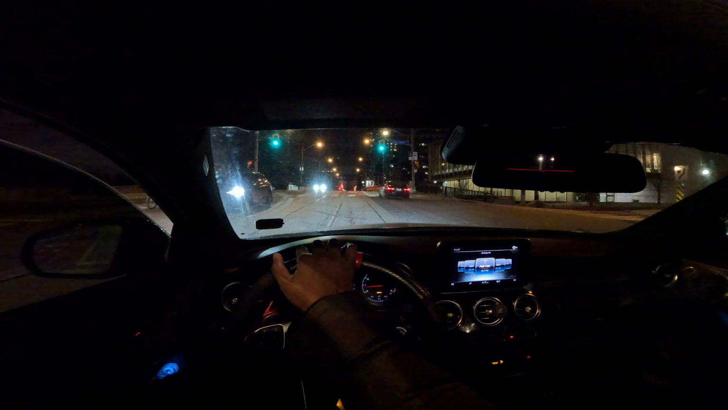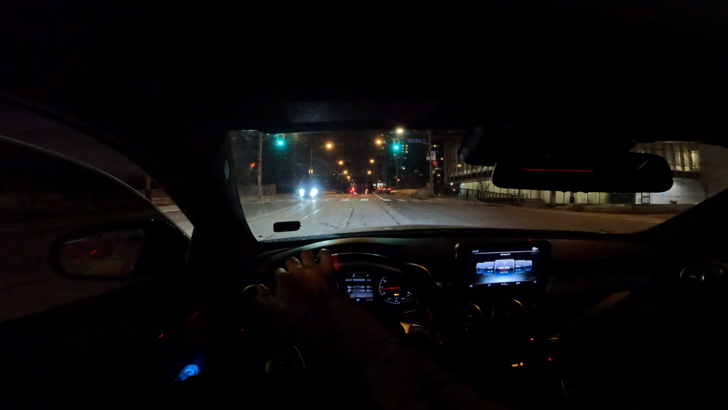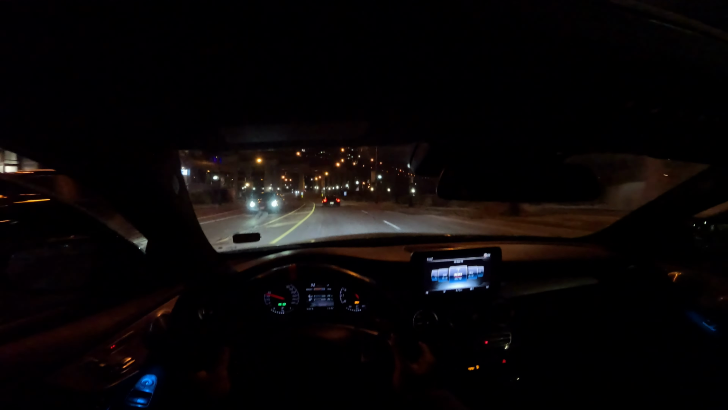That's an M3, nice. And a 911 in front of us, beautiful, beautiful.